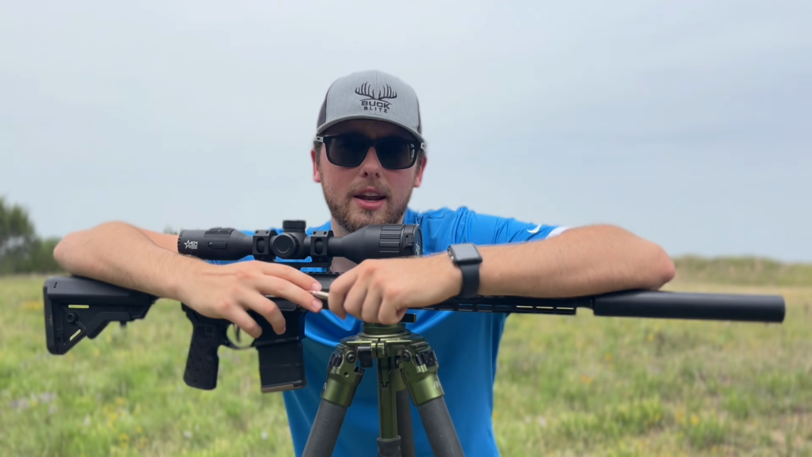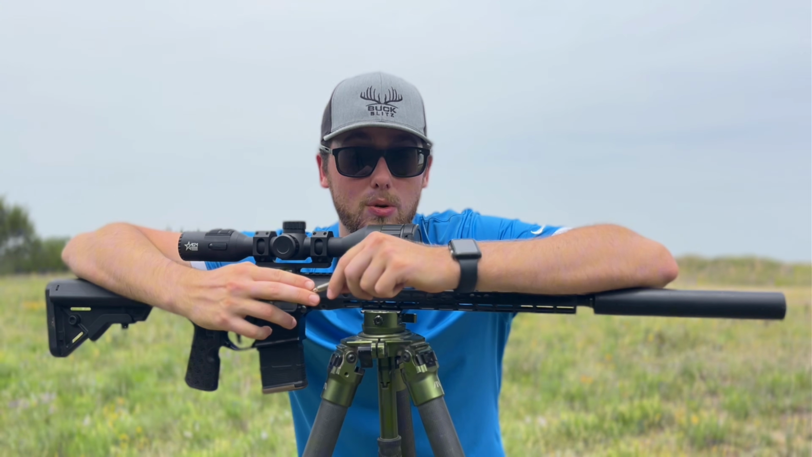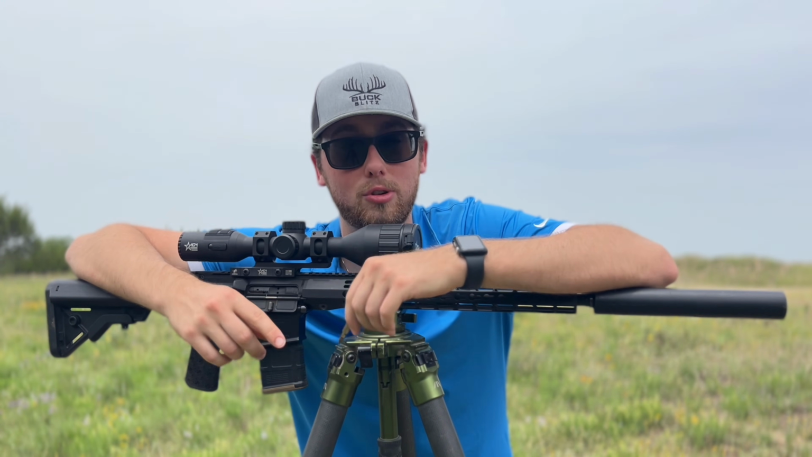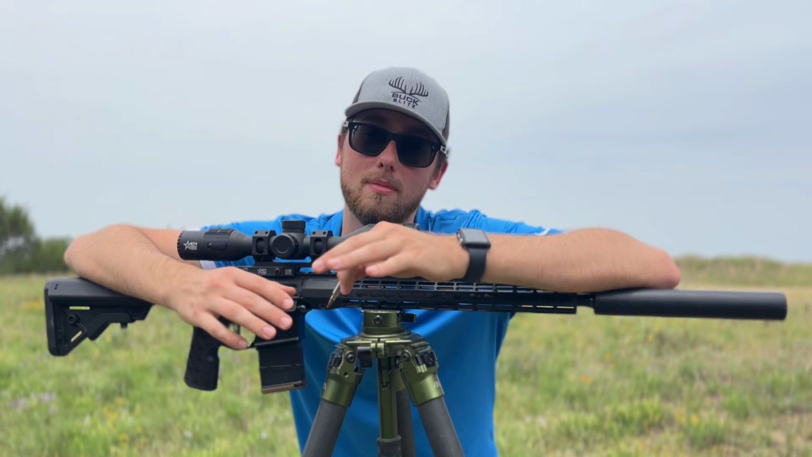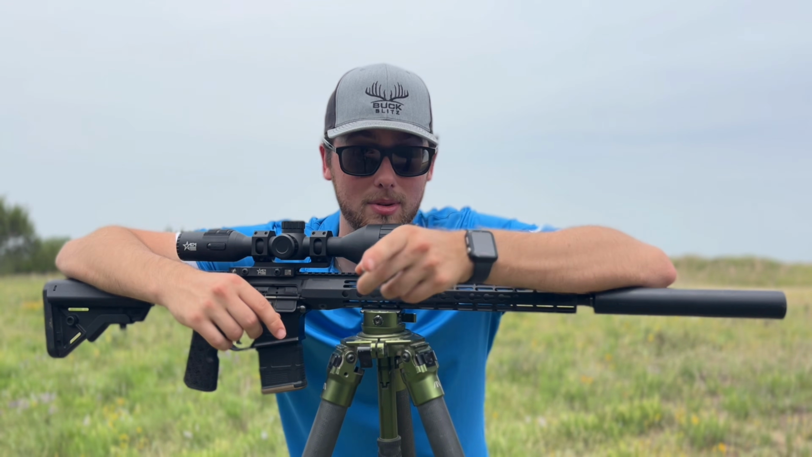So the very first pig that I shot was at like 160 yards. It was about a 160 to 180 pound pig. Hit him in the shoulder. It kind of looks like almost a head-neck shot, but my gun was kind of hitting right. Smoked him in the shoulder, fell over. Here's that clip.